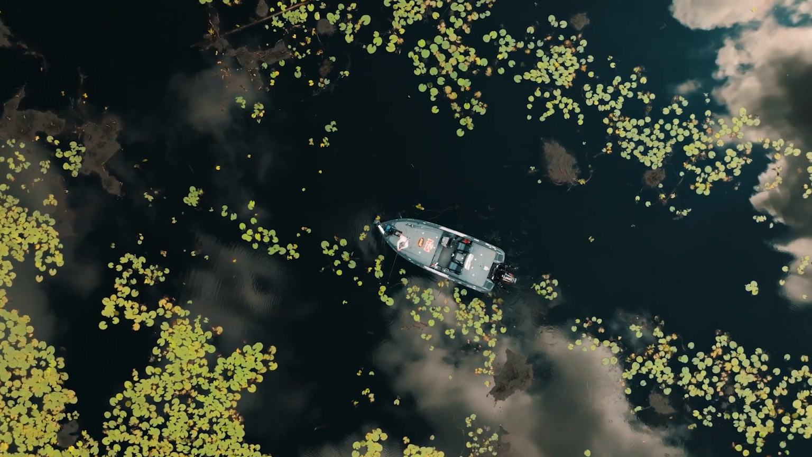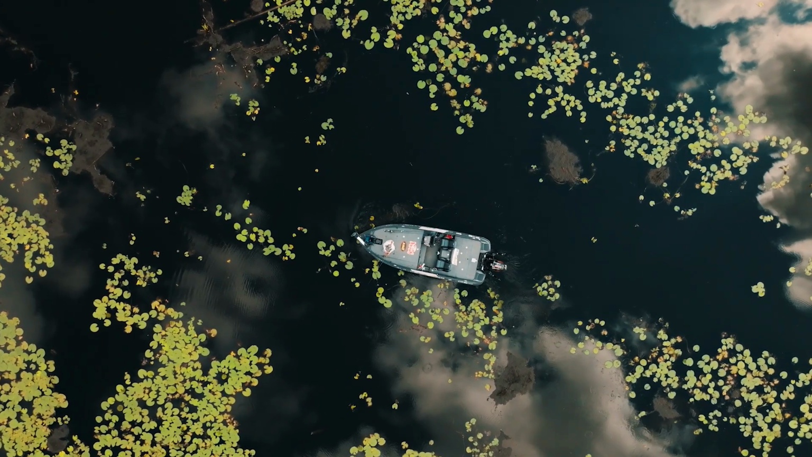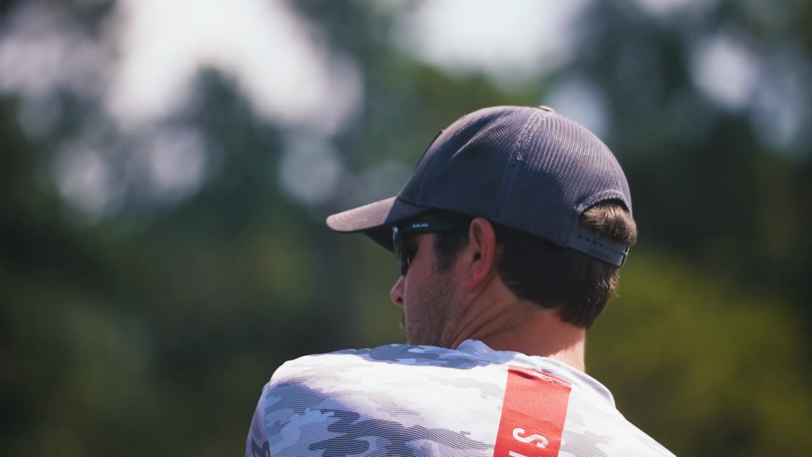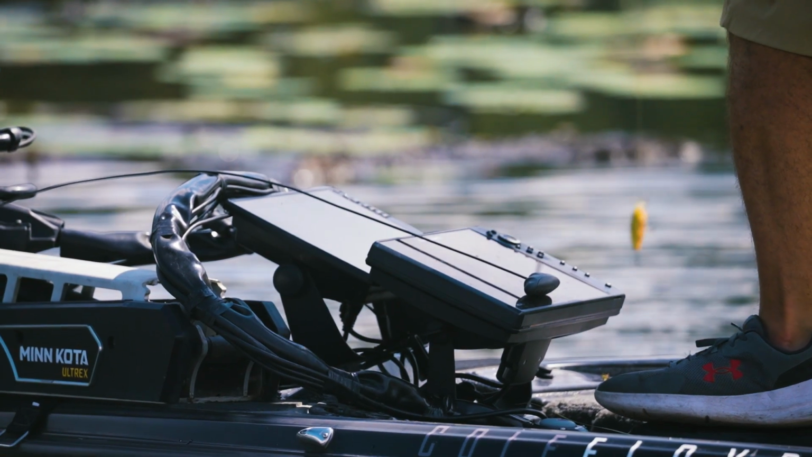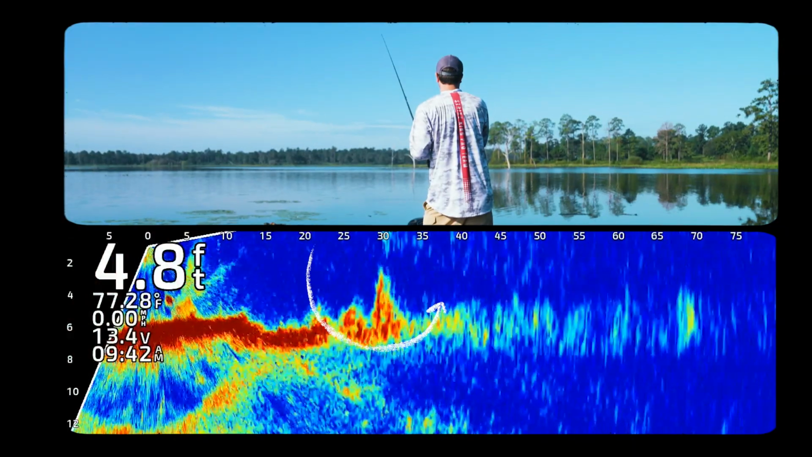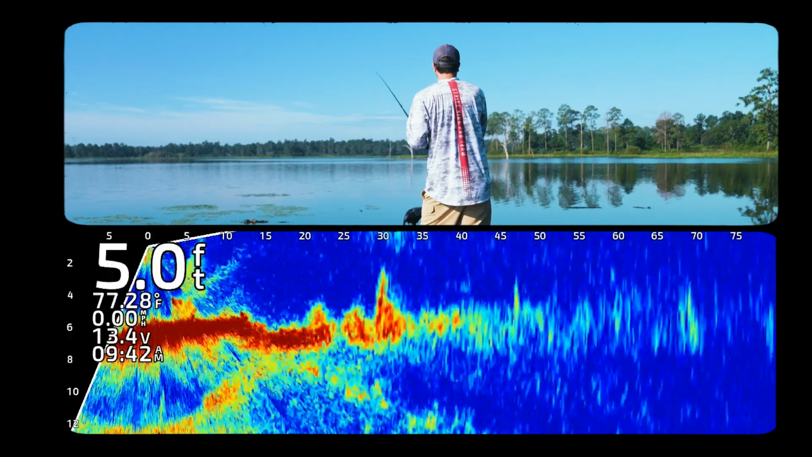Let's just say you get on a place that's kind of stained up and you got some wind out there and you can't really see the grass. I use my forward facing sonar in that situation, if I can't see with my eyes, how far that grass is under the surface.